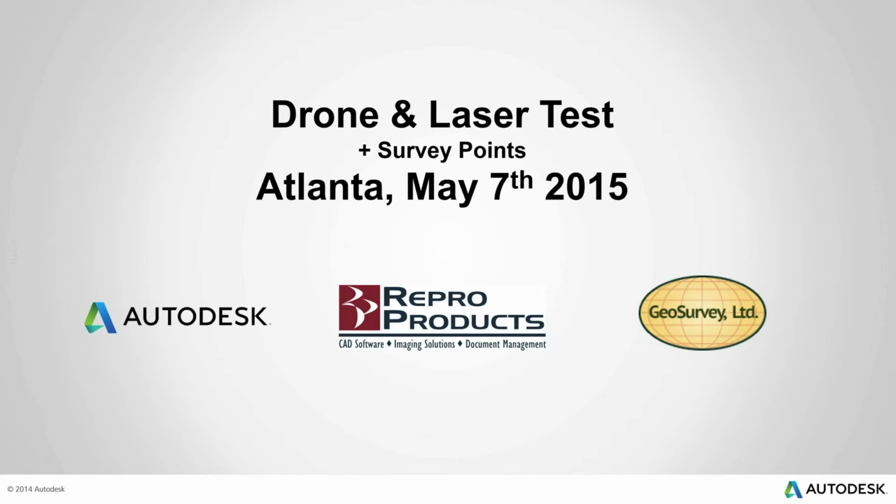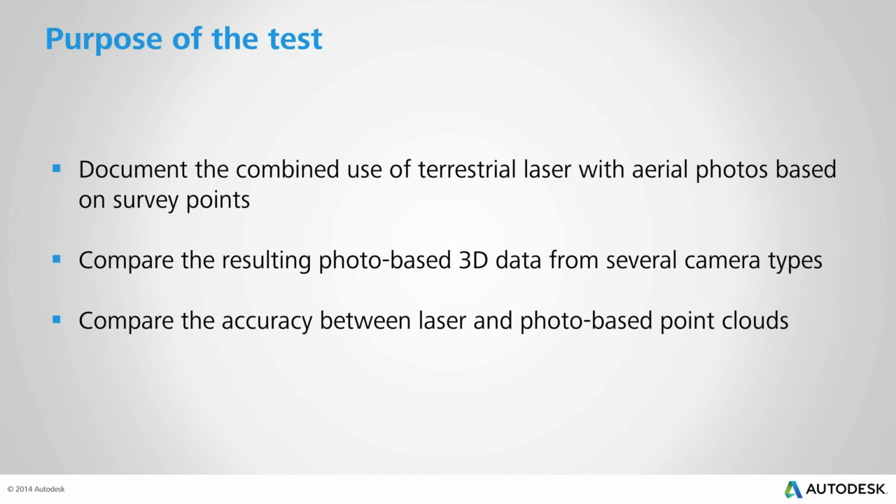A very interesting test that we put in place in order to document how we could best use laser scanning and photogrammetry together using survey points, but also what kind of results we would get if we compare laser scanning with photo-based models. We also use two different UAVs, so you will see the difference you get in quality and quantity with these kinds of devices. So a pretty interesting topic, hopefully, today.